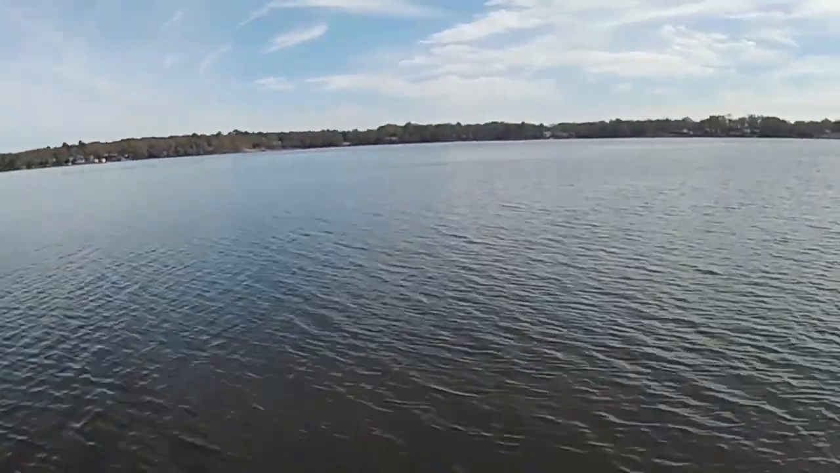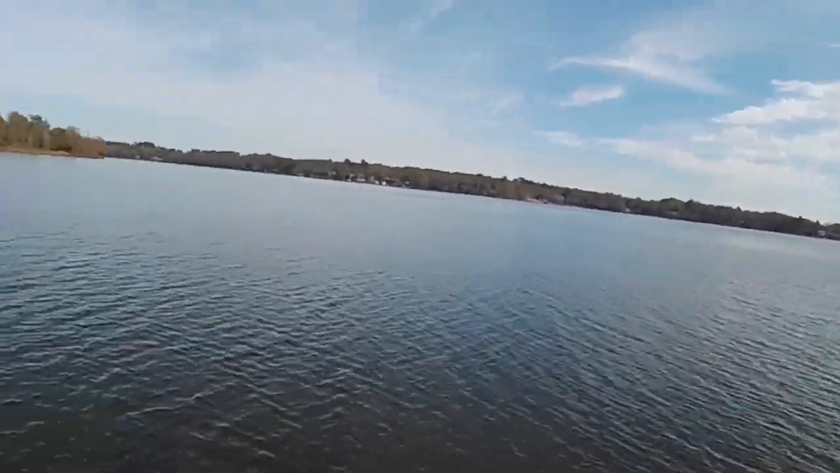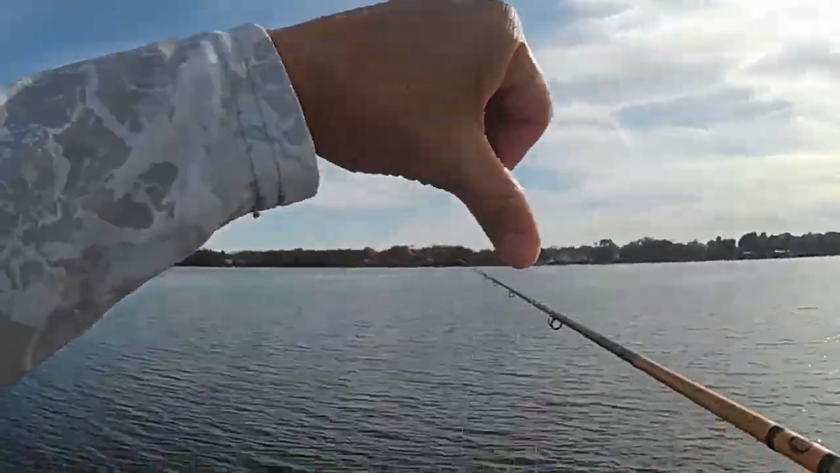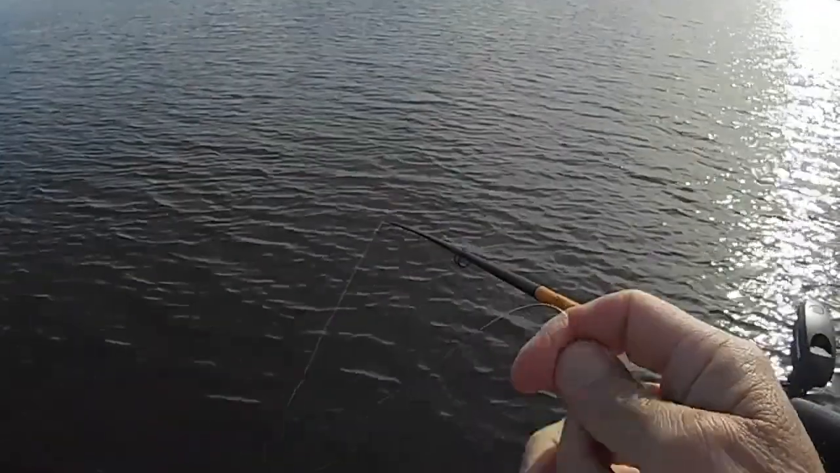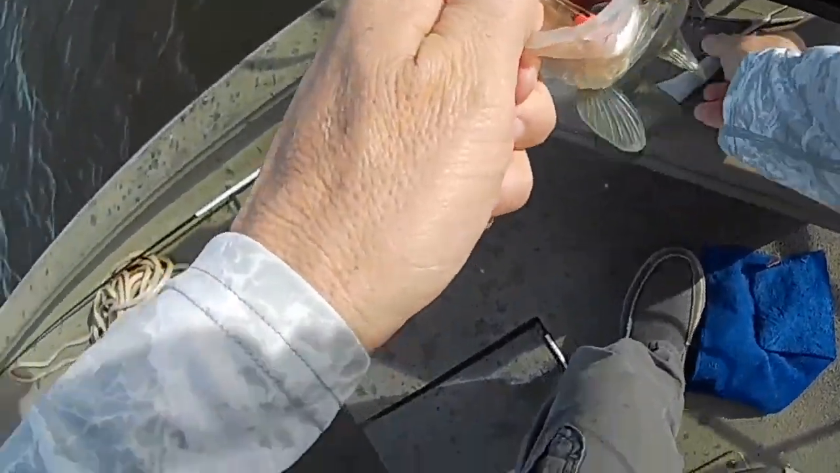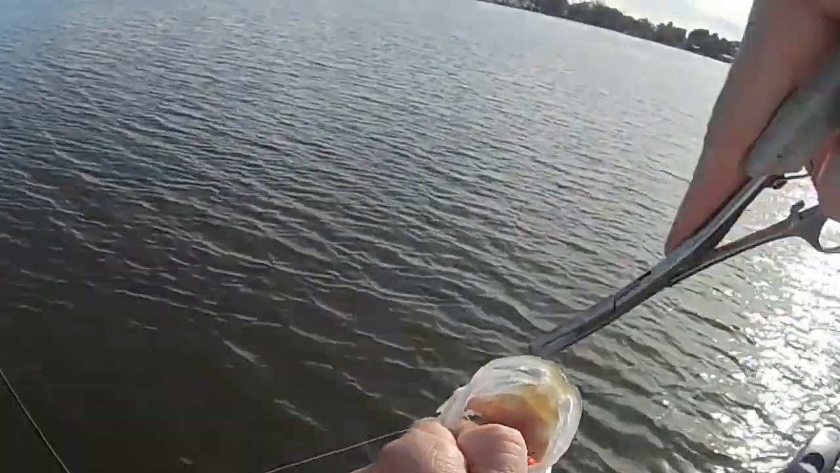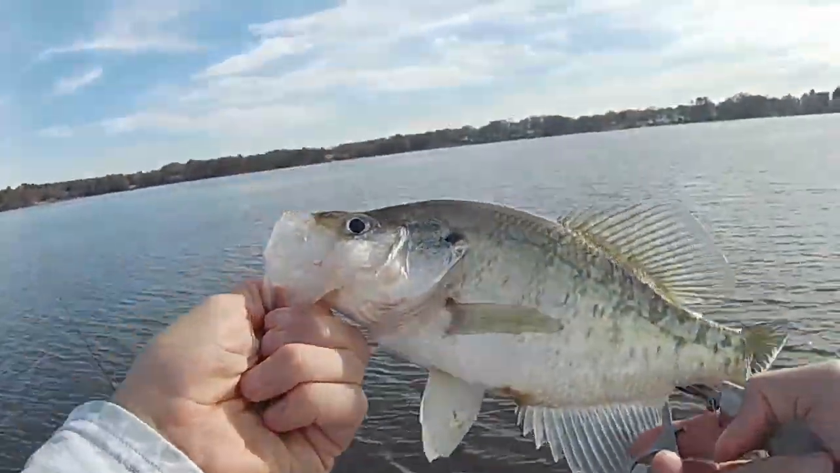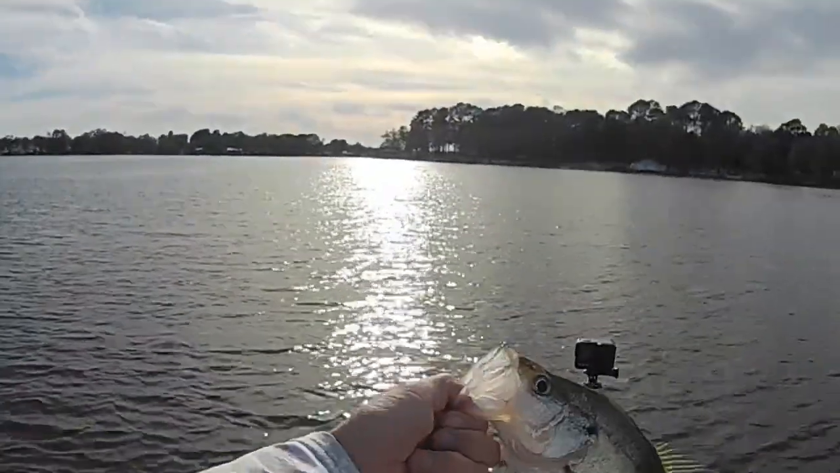Oh, got one right there, boy. You got it before it had a chance to get tangled. As soon as you get it in that little hole, this is a big old tree. As soon as you get it in the little bitty hole, if you can get it in there, you'll catch one. Not a bad one. We'll take it.